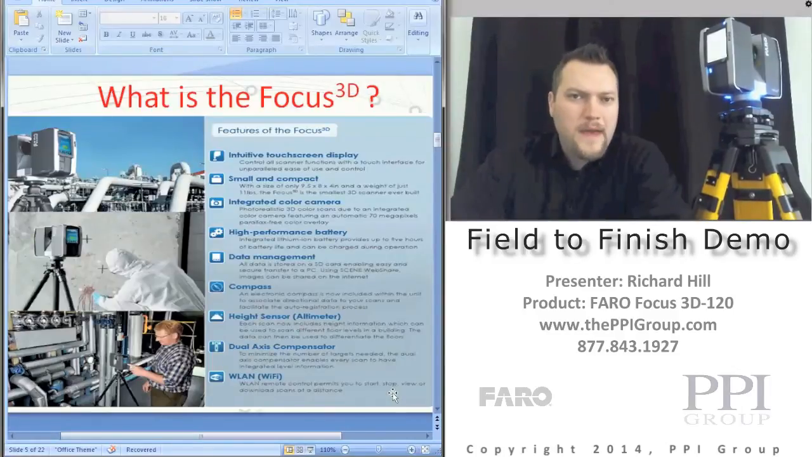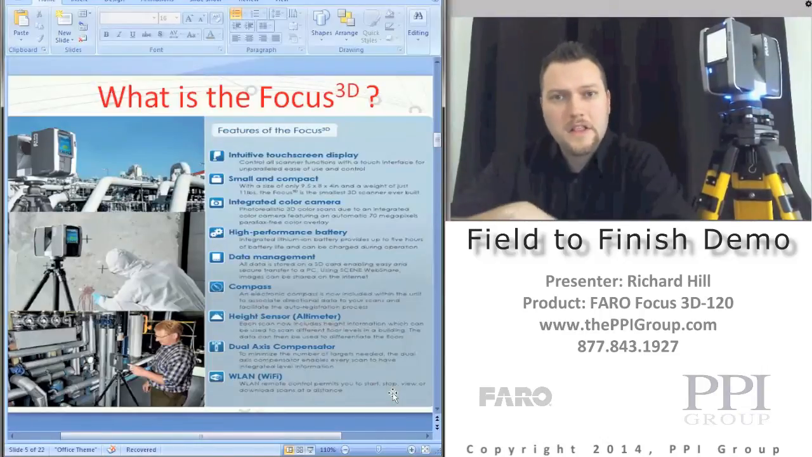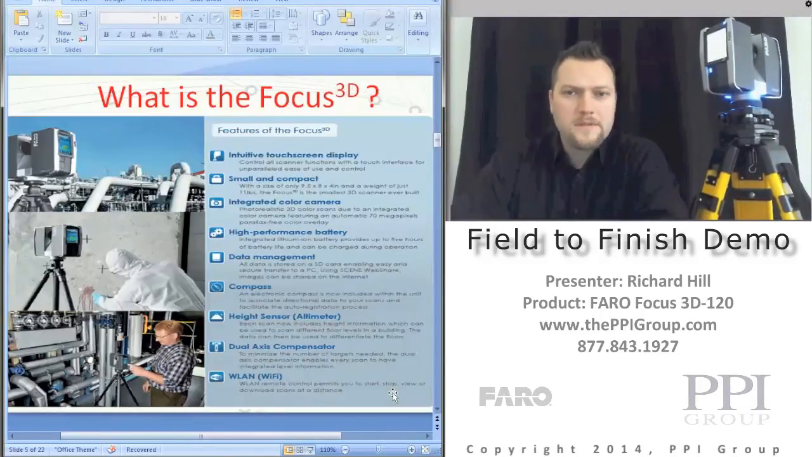It's very small and compact, only about 11 pounds total, which is awesome if you want to raise the system up into piping networks or invert it and lower it into a vault or a manhole. I have a lot of clients who use it for that application. This is one of only a couple of scanners out there that you can invert and use upside down. Very powerful.